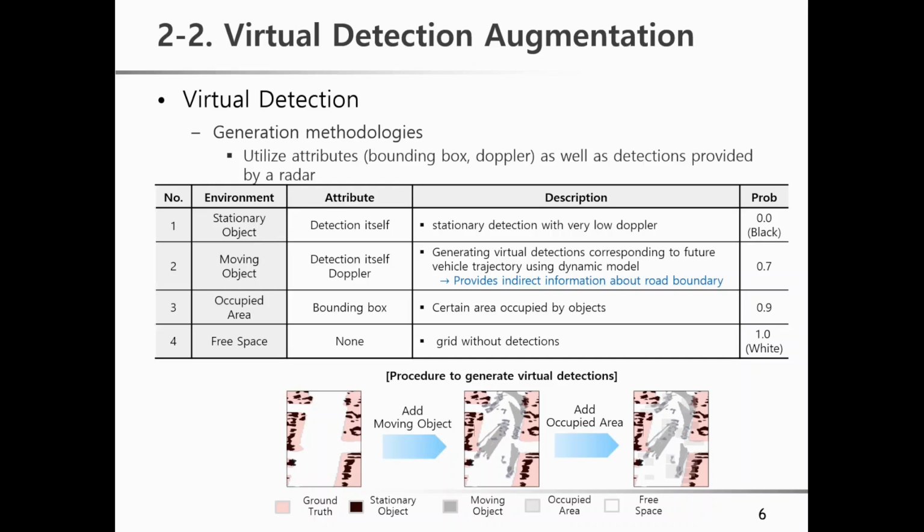Probability 0 will be black, and probability 1 will be white in the detection image. The next part is moving object. I use Doppler and a dynamic model to predict future vehicle movement and assign 0.7. This is direct information about the road boundary because the vehicle tends to follow the road boundary.